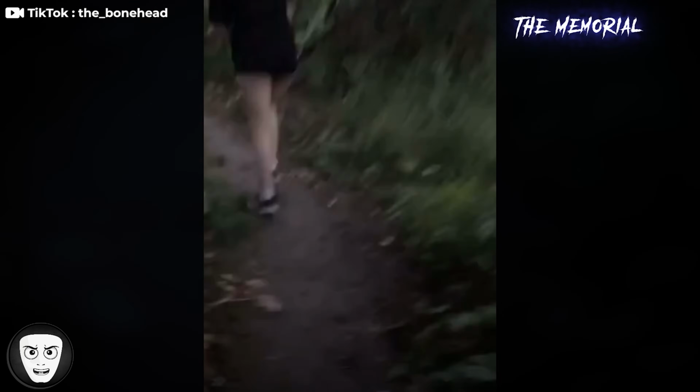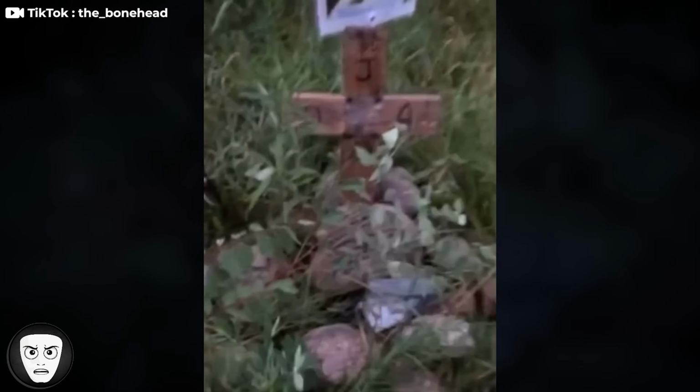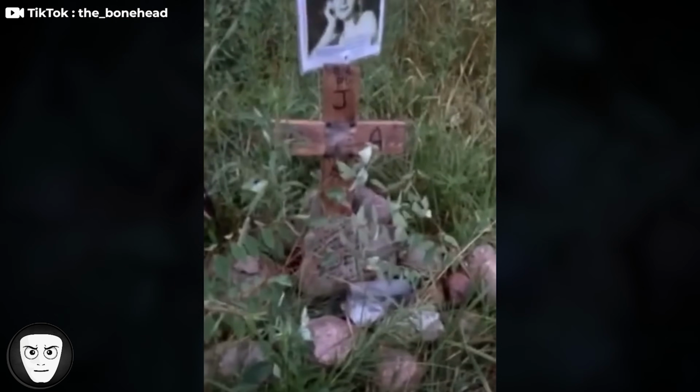A TikTok user went randonauting and followed coordinates that led them to a quiet, isolated spot deep in the woods. When they arrived, they found something unexpected. A small memorial set up for a girl who was murdered on October 13, 1983. Her case was never solved. The area was completely empty. No one else around. And the memorial looked like it had been there for a long time. It wasn't something they expected to find, especially in such a random location.